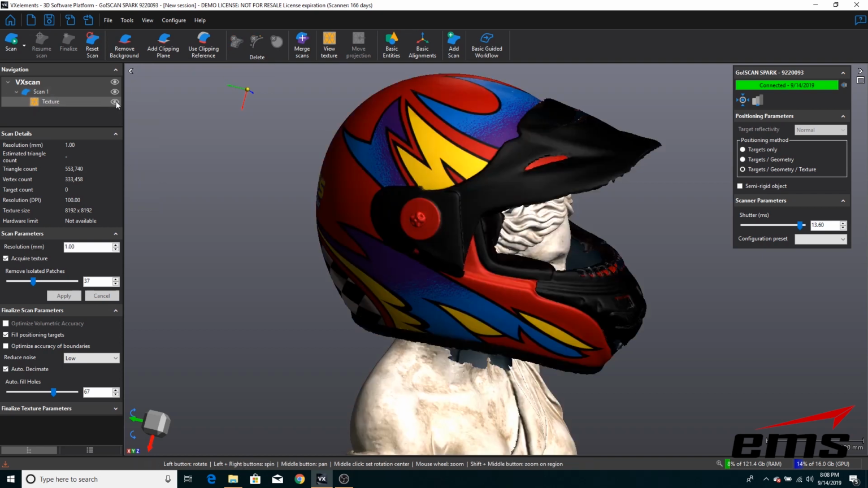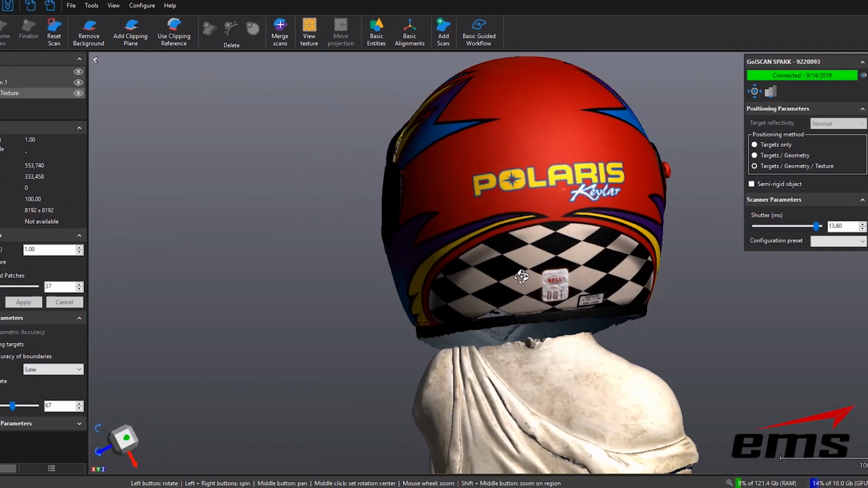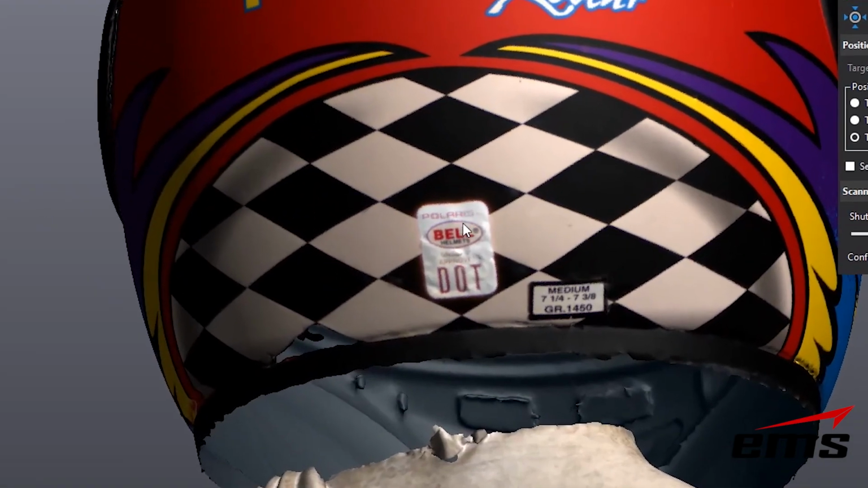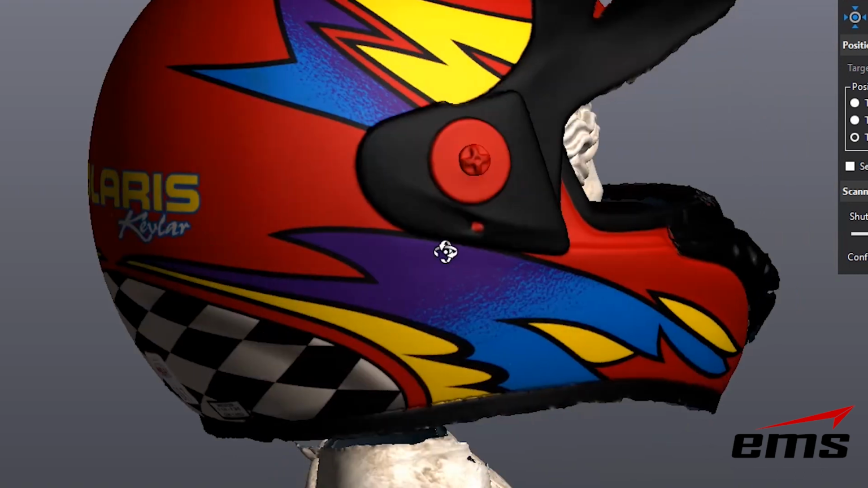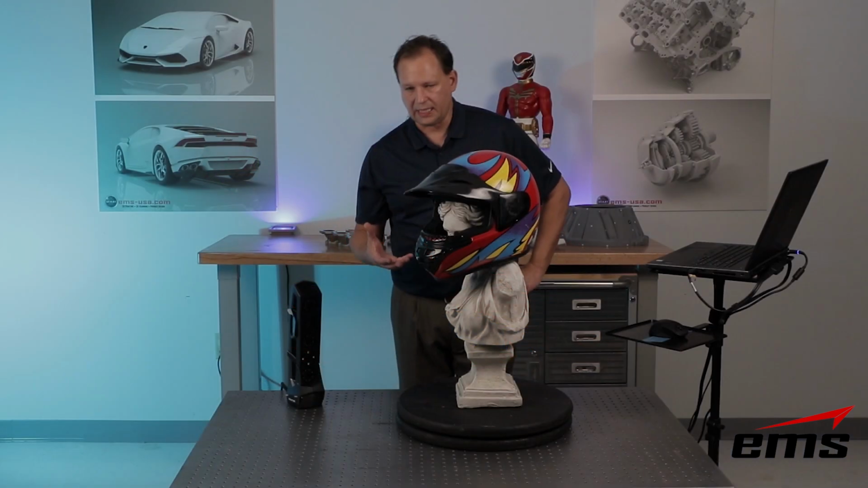Many times, if I'm trying to capture color, maybe I don't need as high a resolution. But either way, I can crank this down. I can save this. But you can see it does a great job. You can zoom in here and clearly read the size of the helmet and some other things. So it does a great job in capturing color.